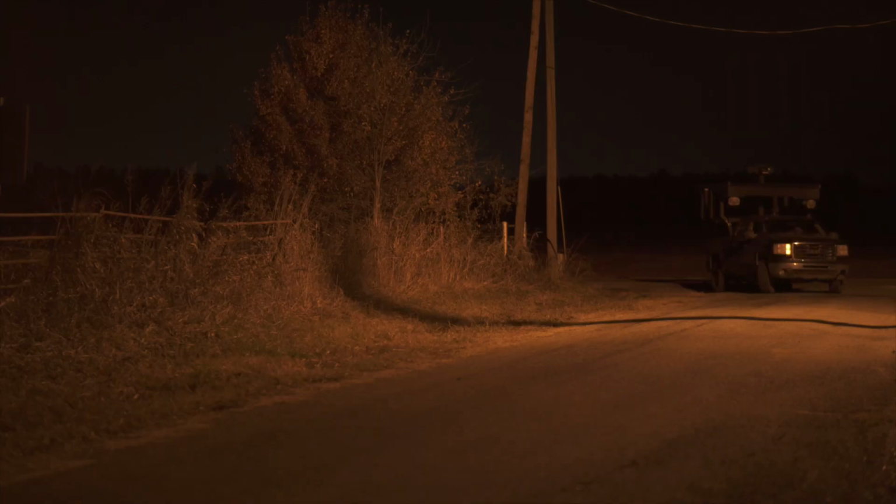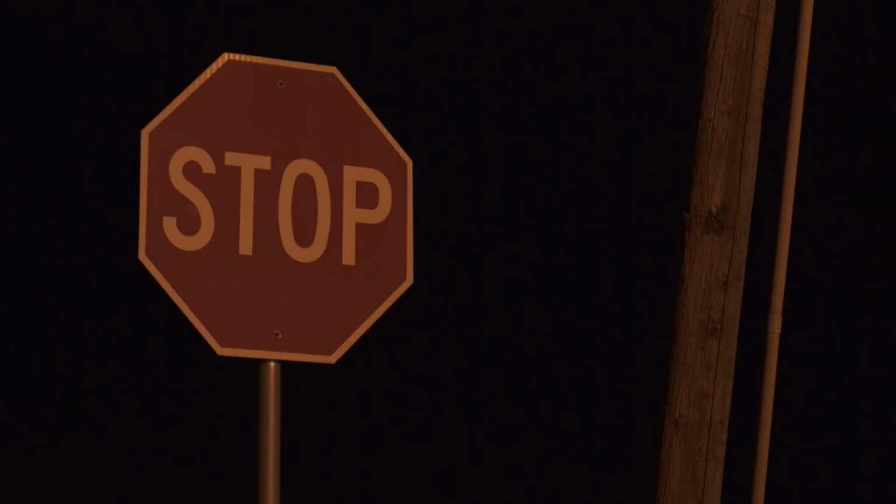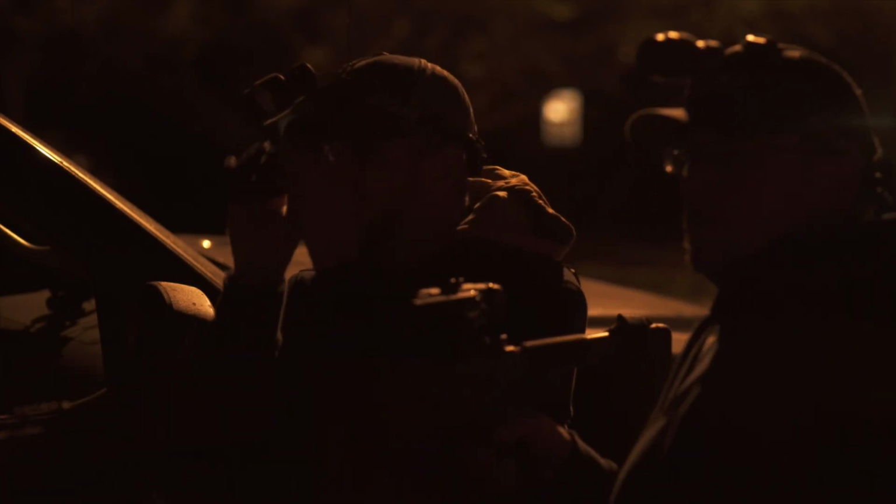Luckily, these two coyotes we found with the rover had made their way into a pasture we have access to hunt. We just had to get close enough to throw them a few lip squeaks and see what happens. Man, they're still laying there. There you go.